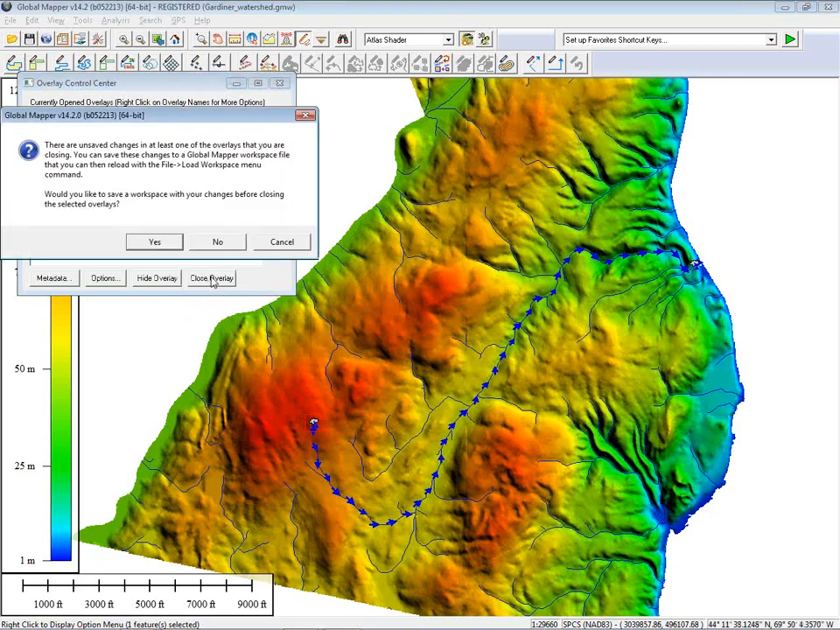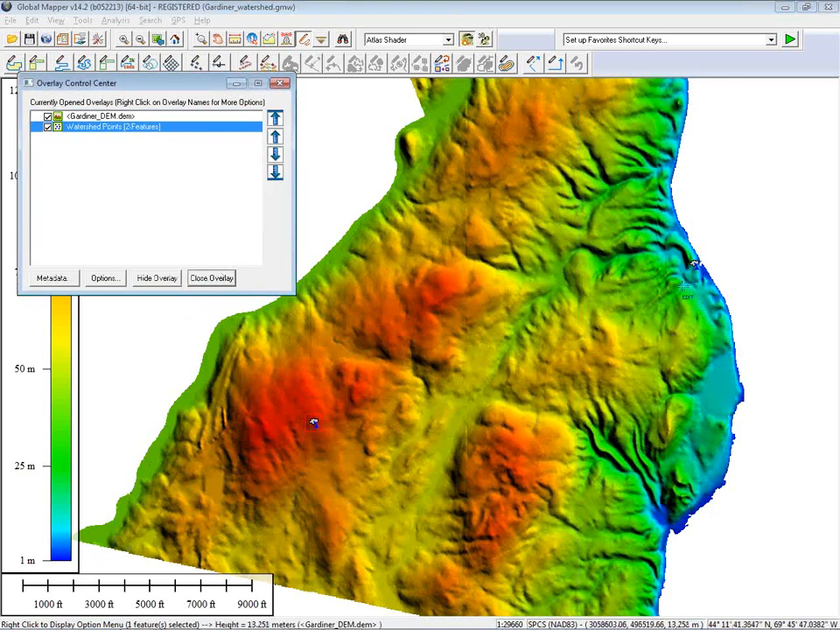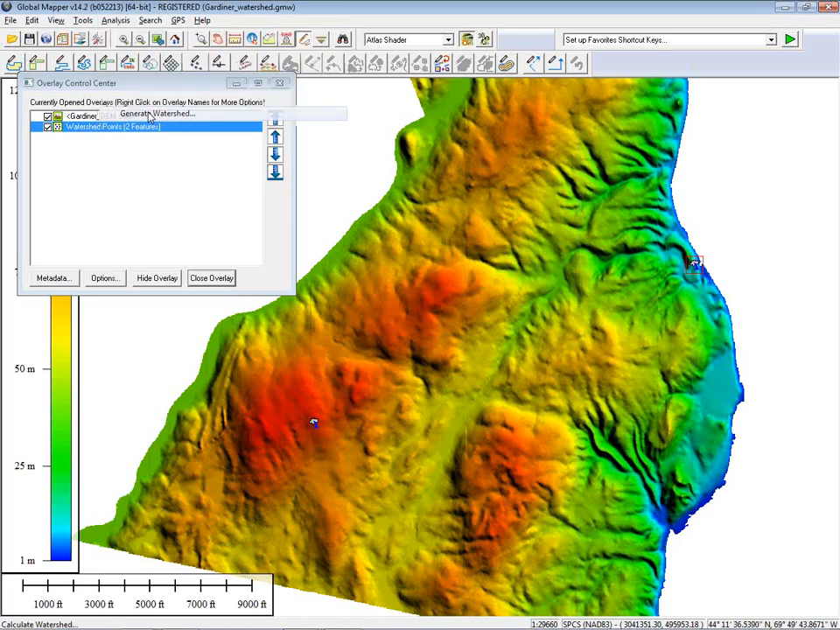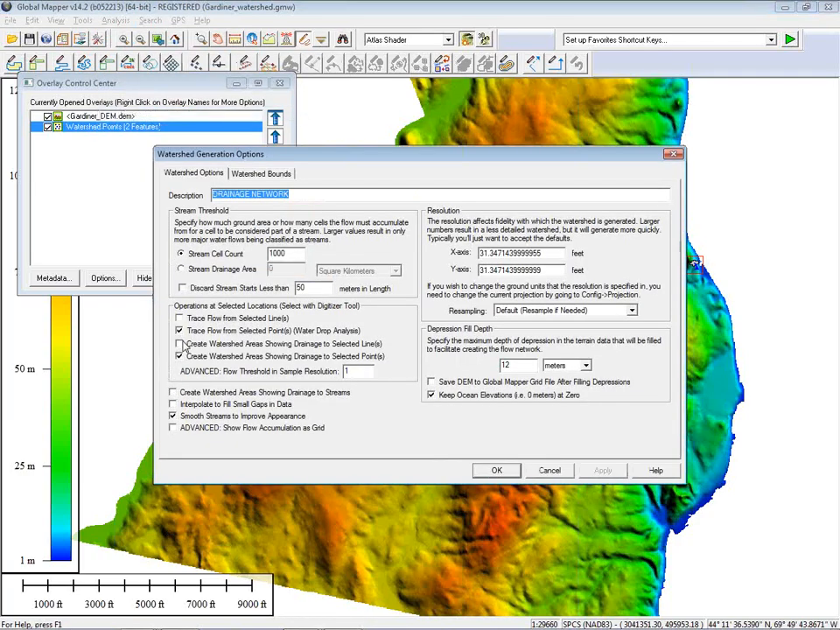Let's go ahead and close our watershed model. I'm going to perform a slightly different analysis. I want to select a different point for this. We traced the flow from a point using the watershed modeling tool. I want to go into the watershed modeling dialog box once again, and in this case, I want to trace the flow to a point.